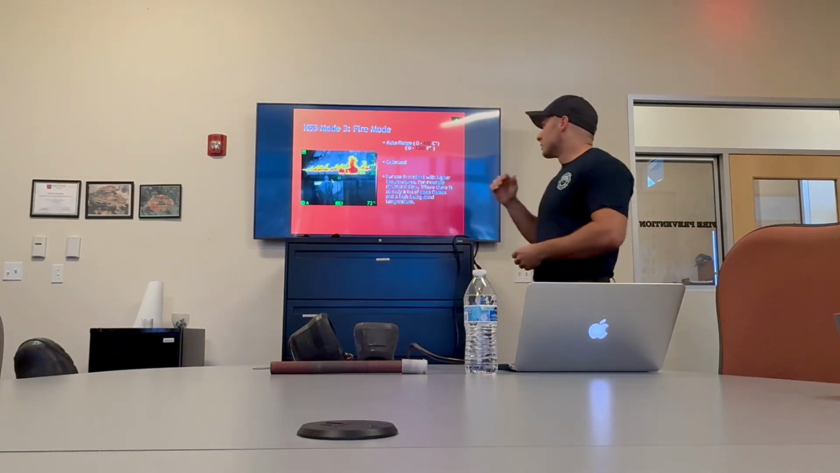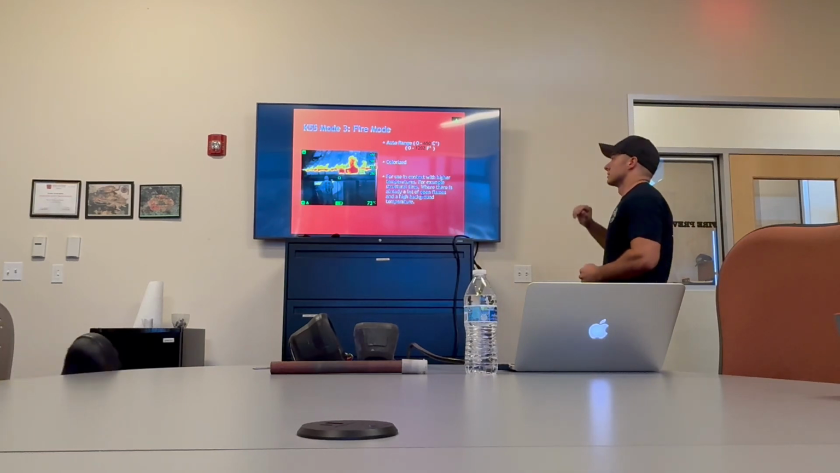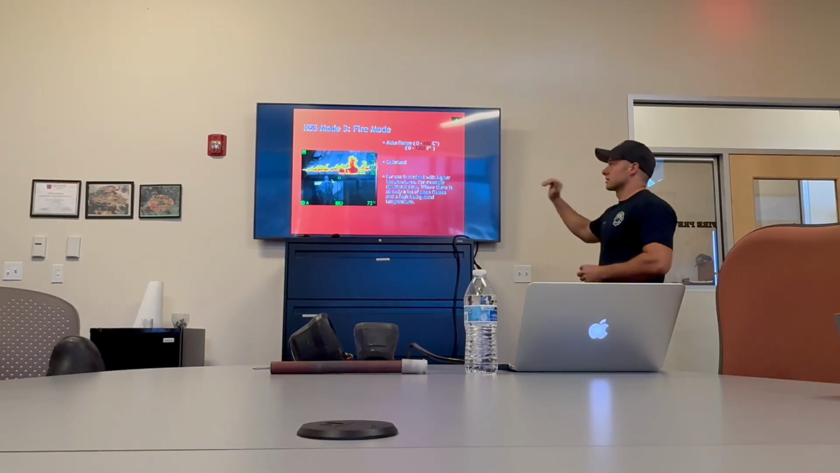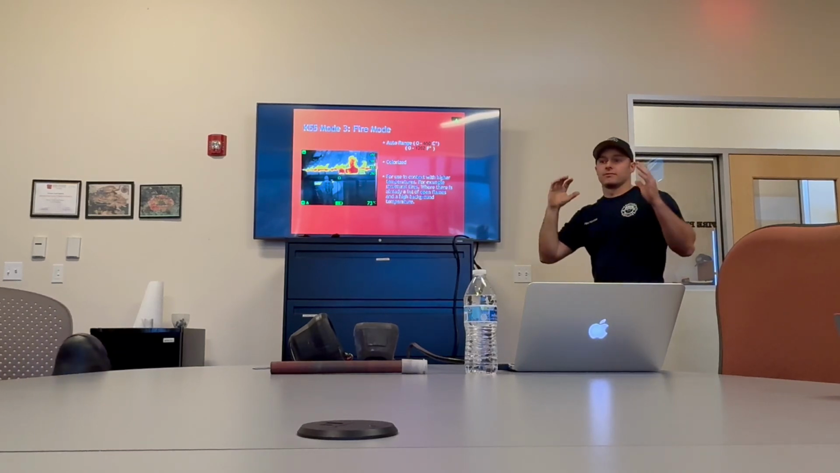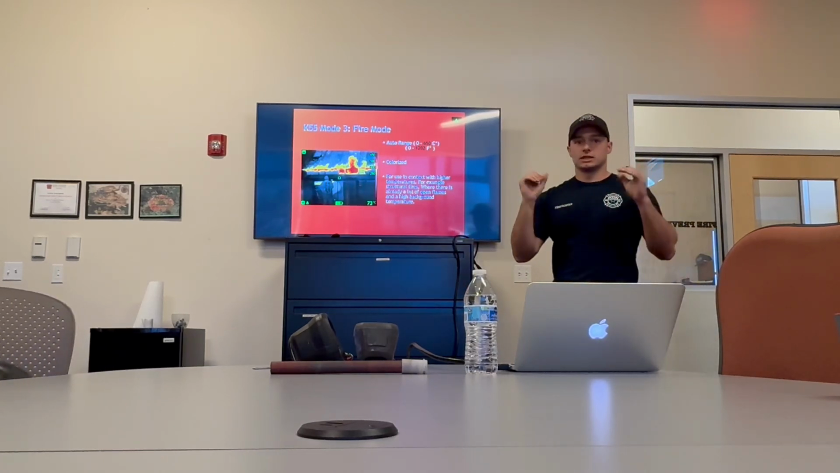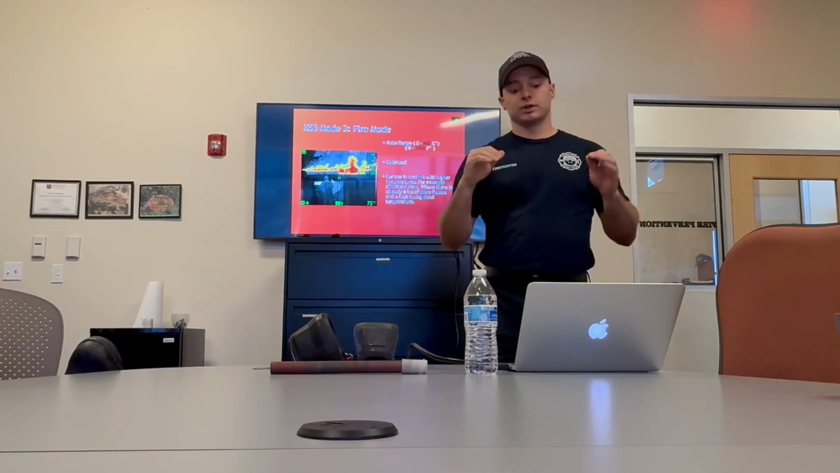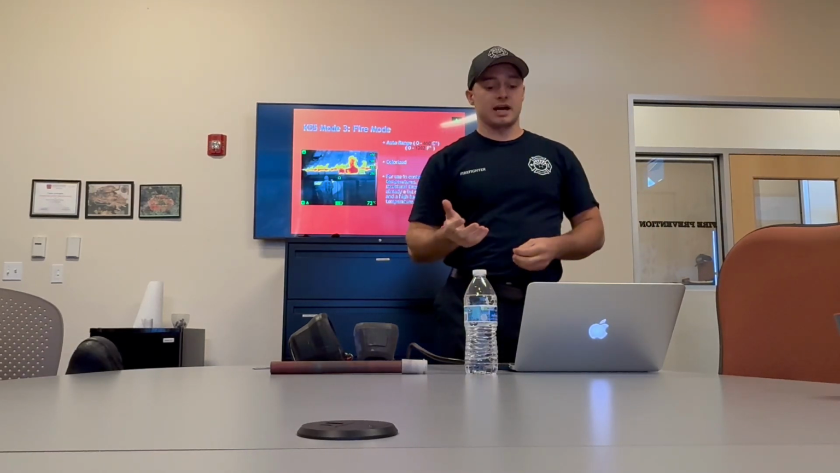Fire mode. This mode also has the same auto range of 0 to 1200 degrees Fahrenheit. It has color, and this is what you want to use if a structure is fully involved, has a lot of flame, a lot of heat. You'll want to switch it to this mode so it'll be able to read more properly and you'll get better data from it.